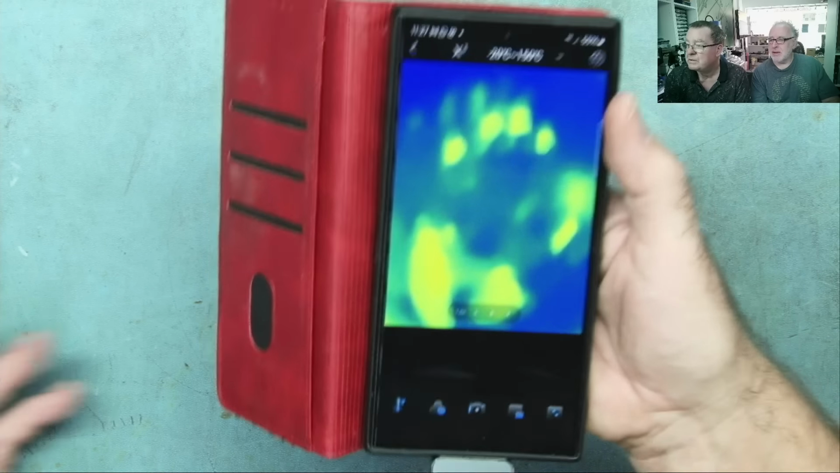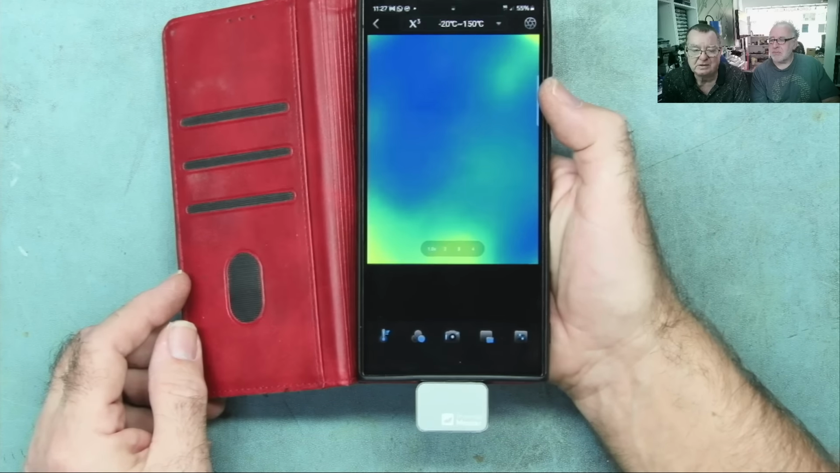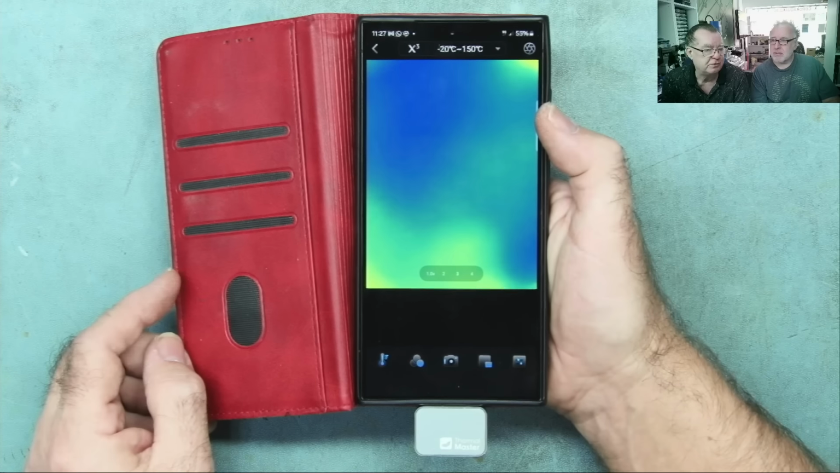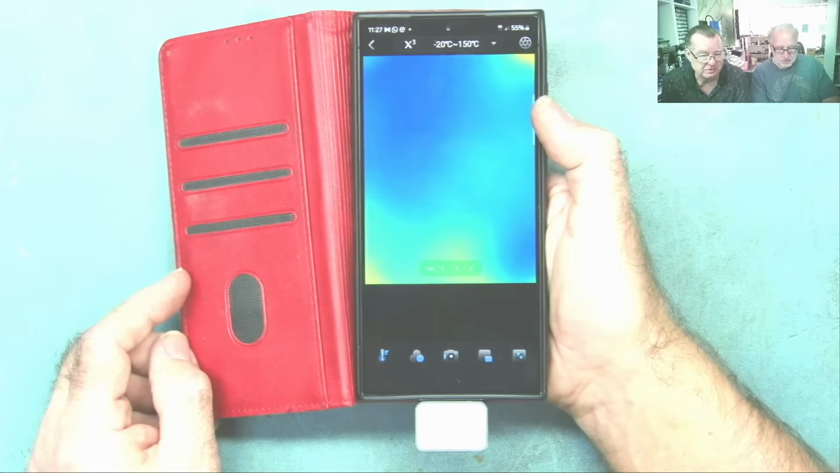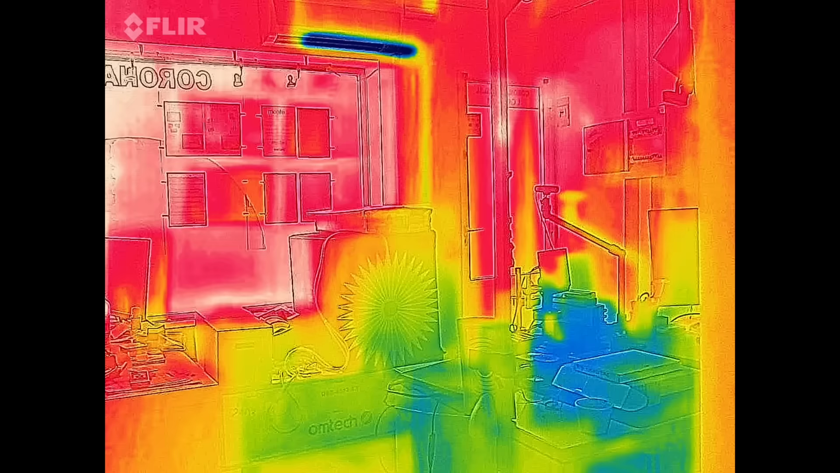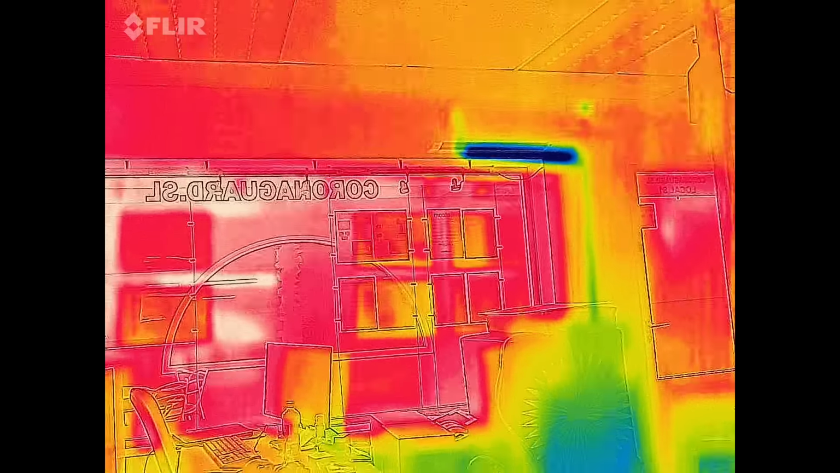Okay, so let's try the camera on some distant objects and let's see how well it actually works. So we're going to use again the FLIR One first, look around the office, at the lights, at the air conditioning, and see what we can see. This is a look around the office with the FLIR, and you can always tell this is slow, this is really slow.